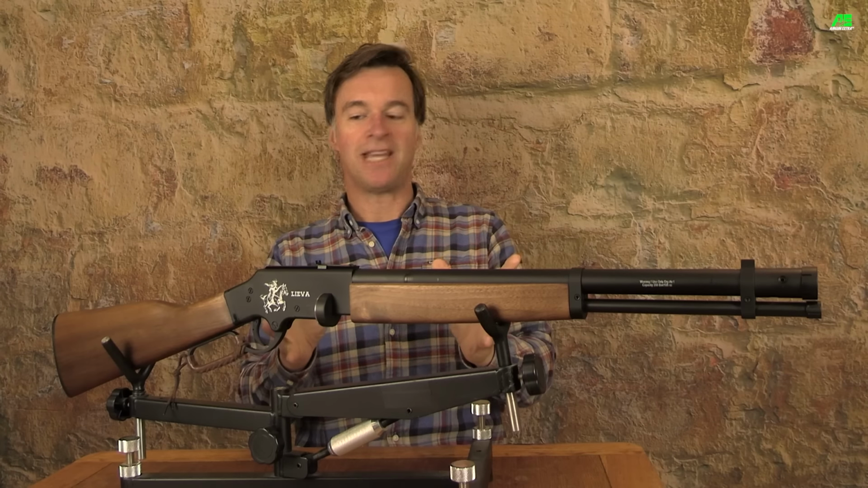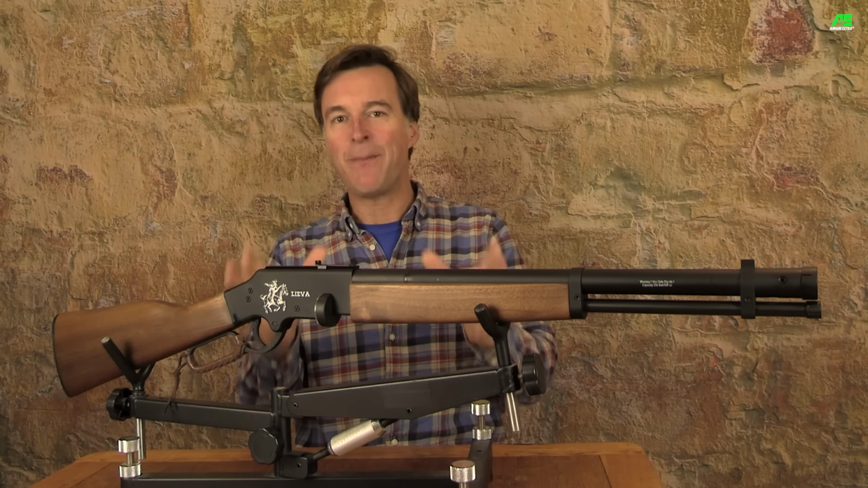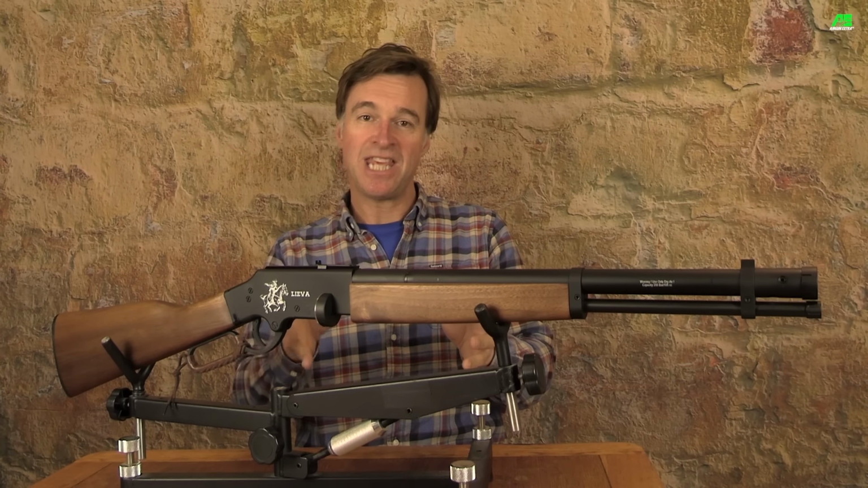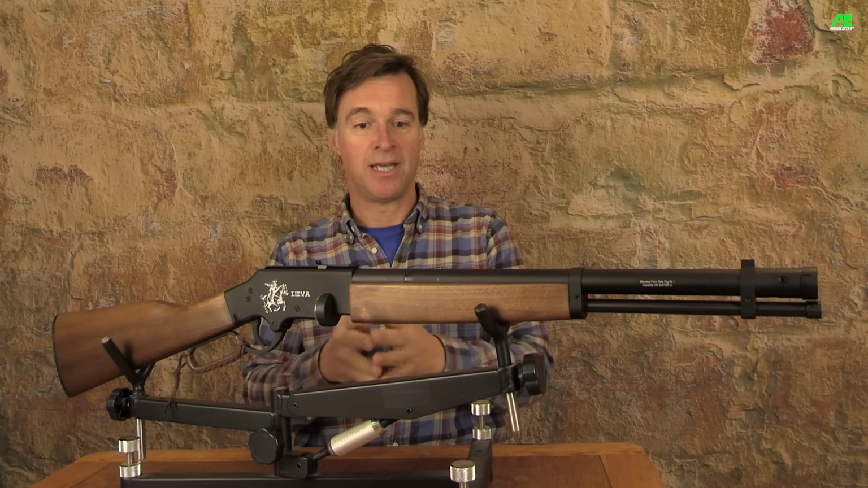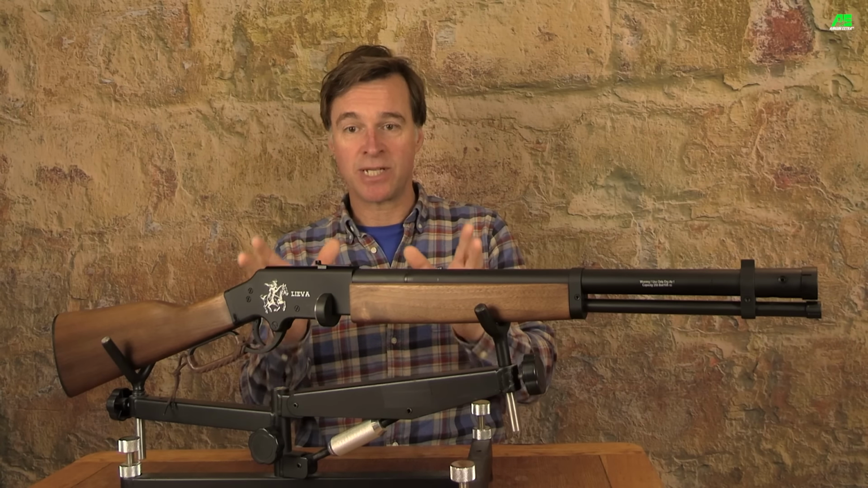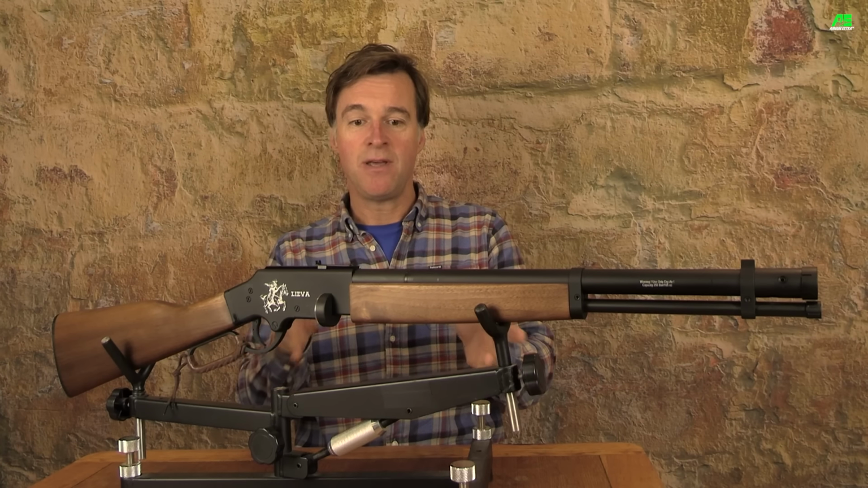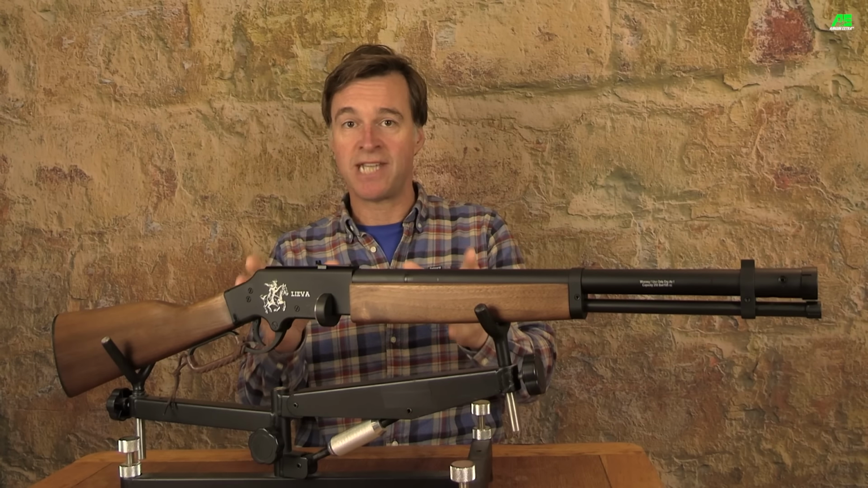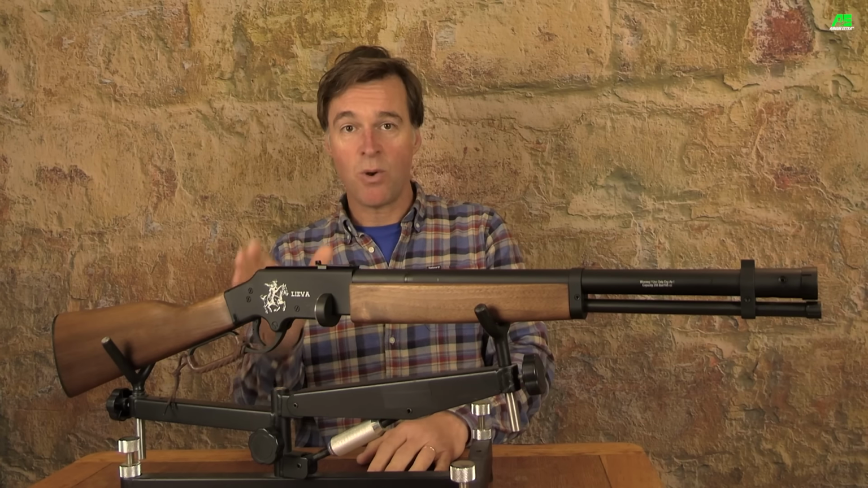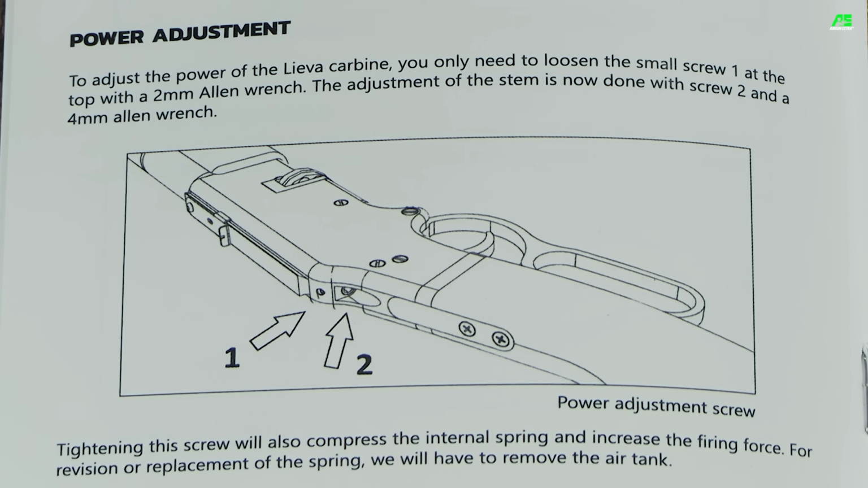I've been describing this as a plinking airgun, but it actually packs quite a punch. This one is running at a very healthy 11.3 foot-pounds. Now it also has a regulator so it's consistent, and with this one variation is remaining within 8 feet per second over a 10-shot string. You can also wind the power down. That is done via a screw at the rear of the action block, and again that process is described very clearly in the instructions.